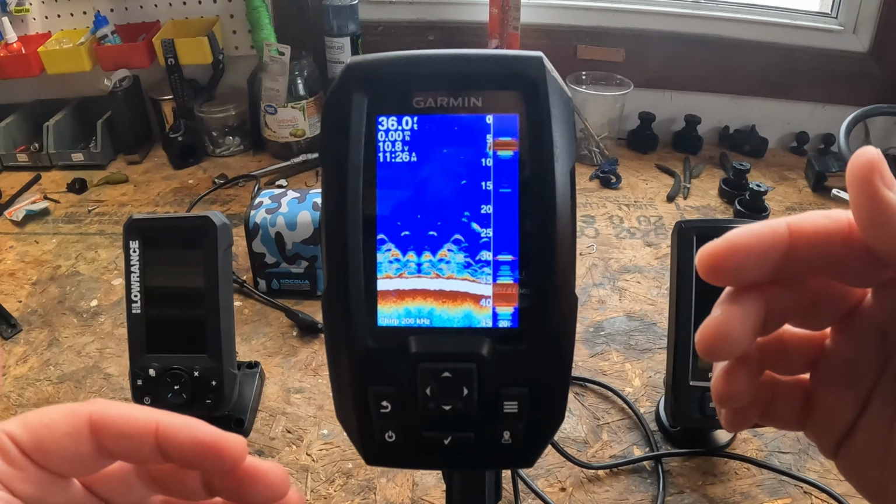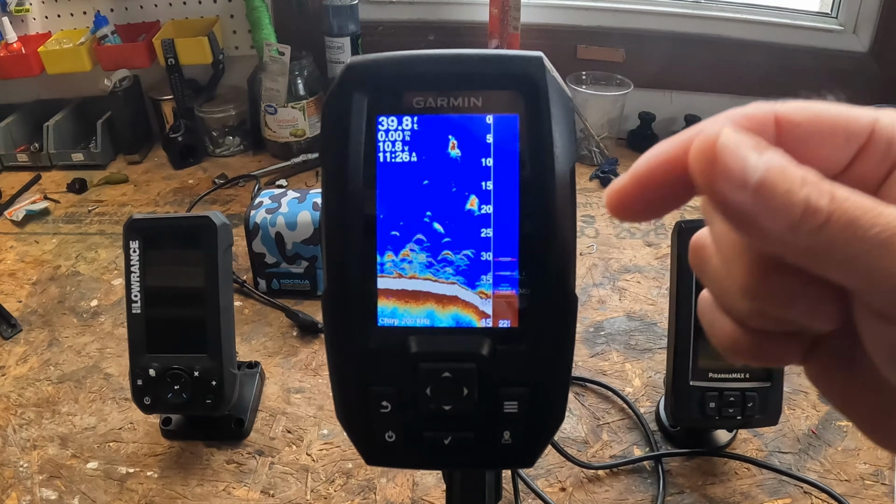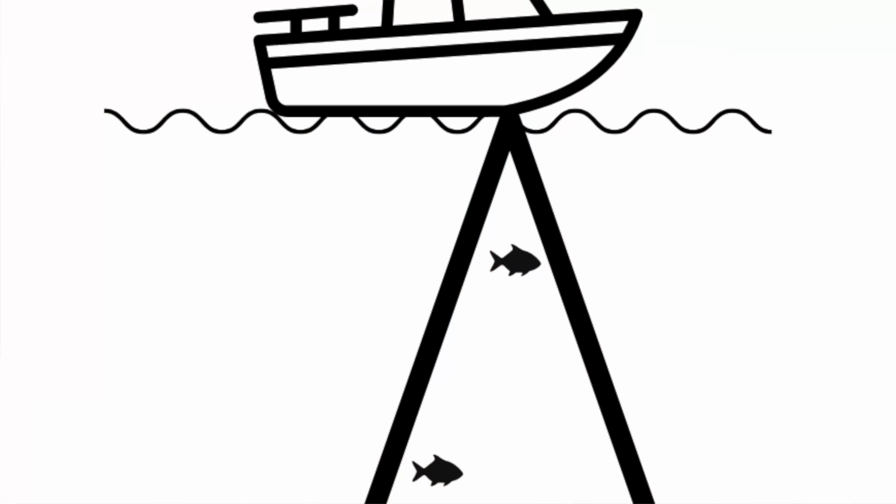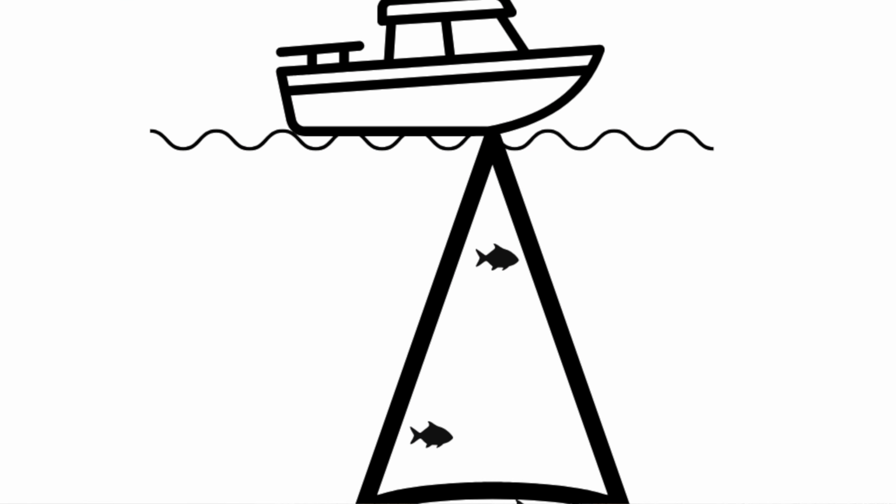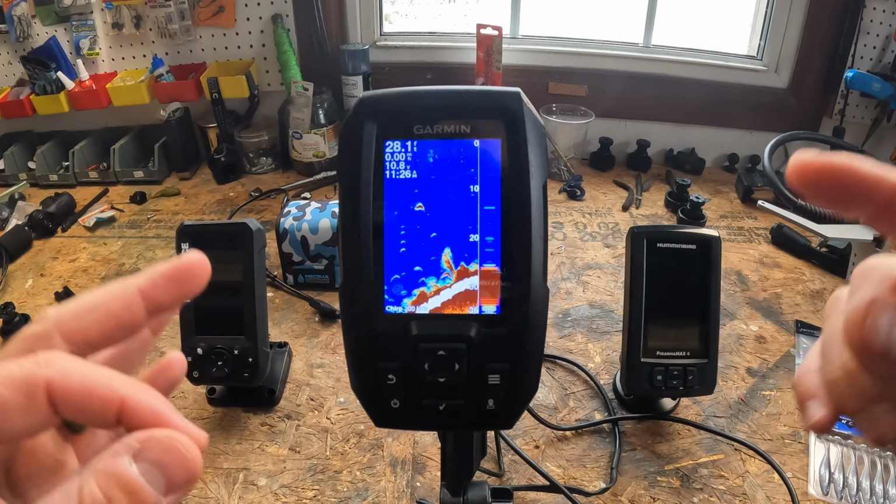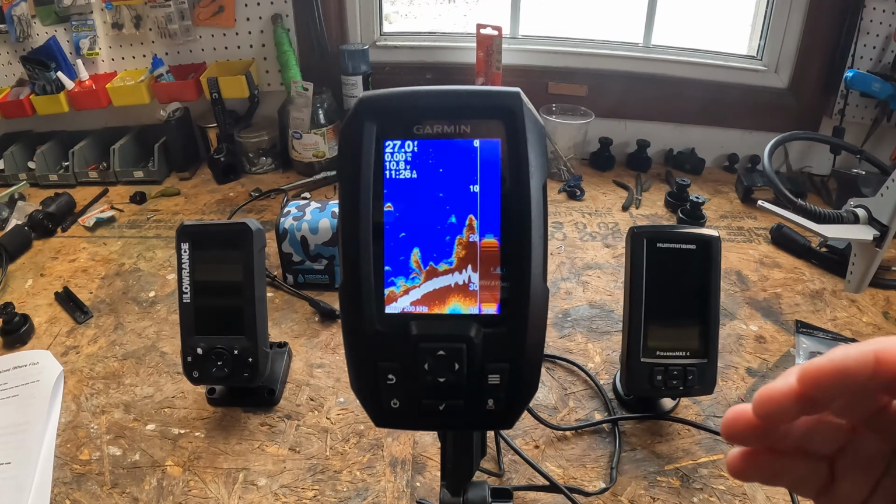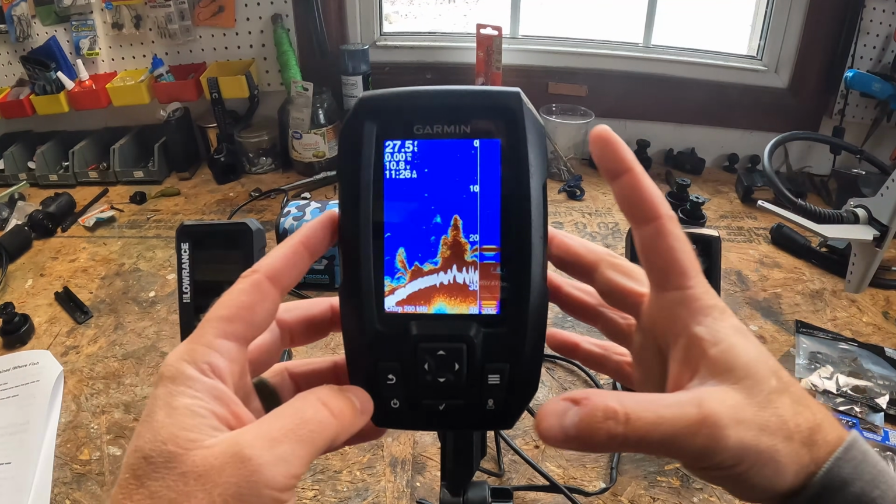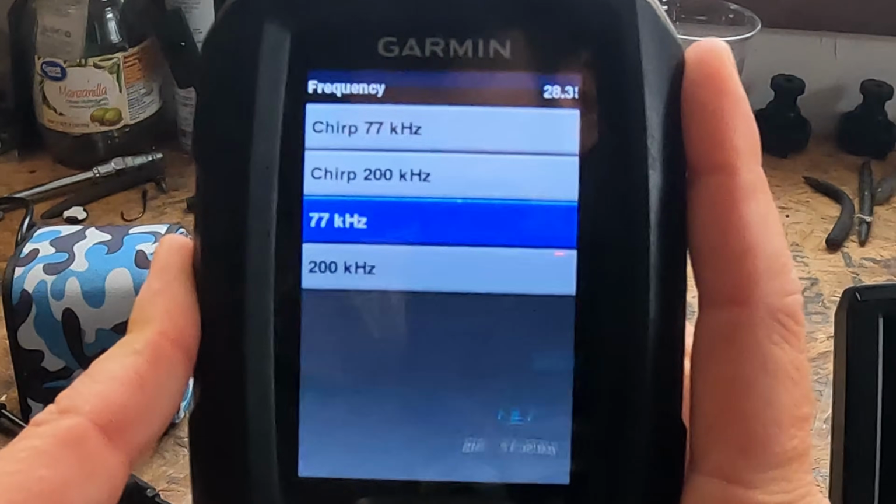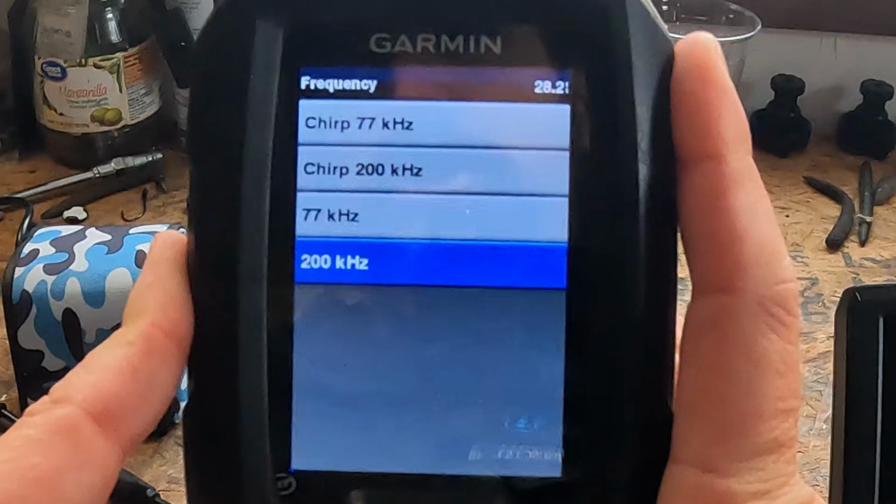So everything you see is constantly scrolling because either your kayak or your vessel is moving or fish are moving through your cone. Think of your transducer like a flashlight pointing straight down. It doesn't shoot a perfect laser beam, right? It shoots a cone-shaped sonar beam that gets wider the deeper it gets. On the Garmin Striker 4, you've got 4 useful frequency and cone width options. If you go down here into settings, then frequency, you're going to see CHIRP 77 kilohertz, CHIRP 200 kilohertz, 77 kilohertz, and 200 kilohertz.